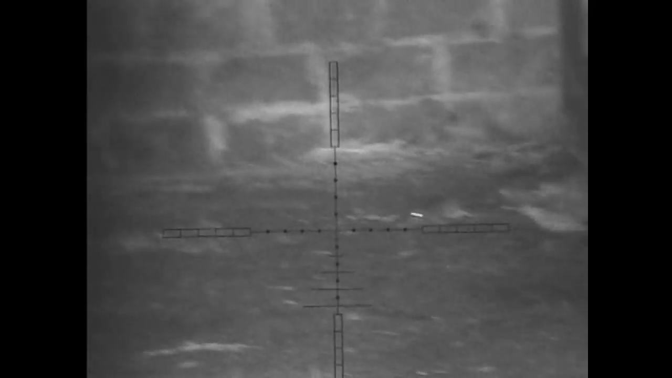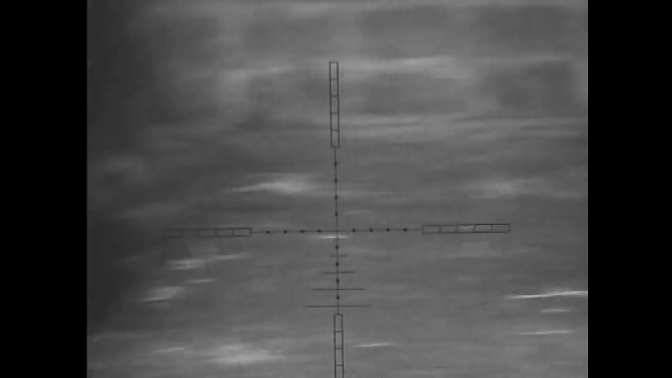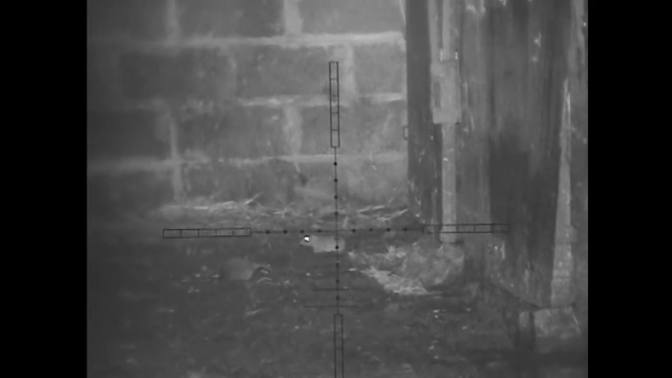This is 43 yards, and I know that because I know the length of the barn, and you'll see I drop him, and then his mate pops out at 44 yards, and I give him the same sort of aim point, just over half a mil dot, and drop him. You'll watch the pellet land straight on top of his head.